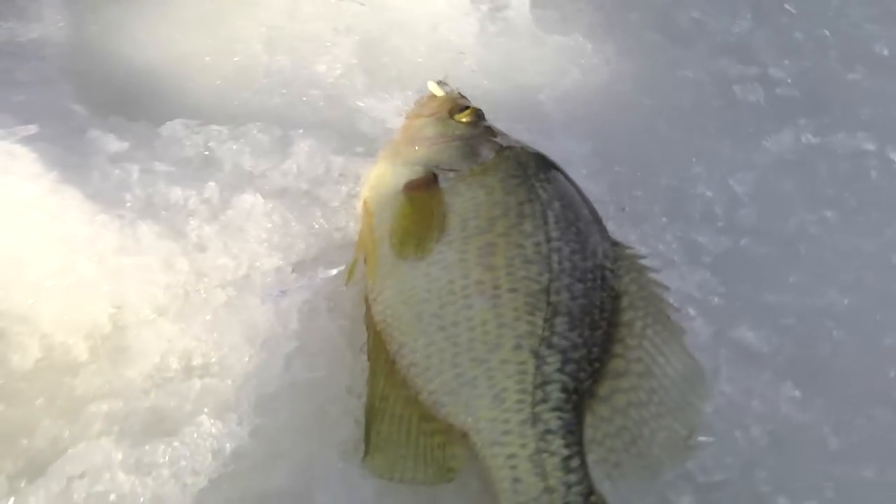That's a good one. He's a good one. Can't get him to come up out of the hole. Whoa, whoa, whoa. Easy, Terry. Look at that crappie. That's what we're looking for. Get him out of there. Farm pond monsters.